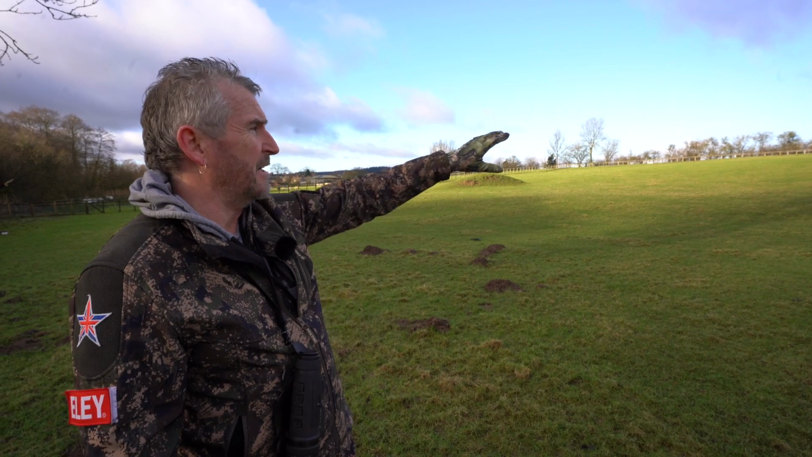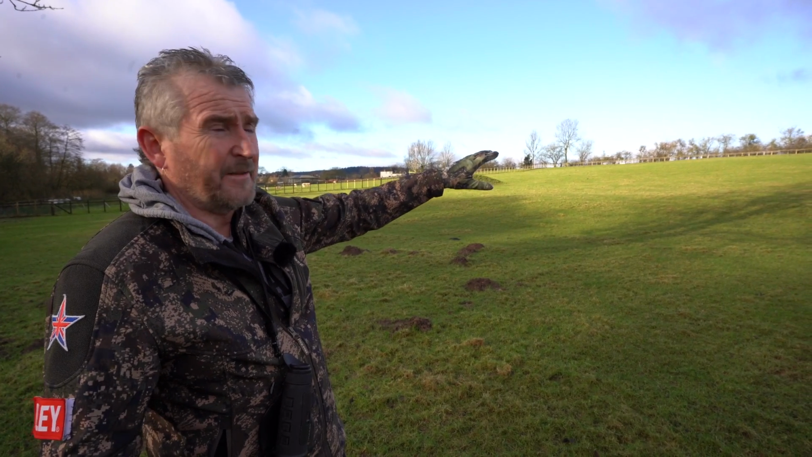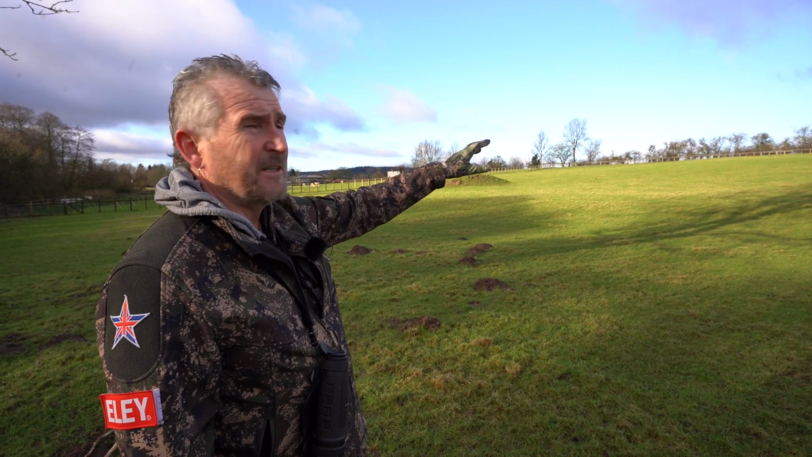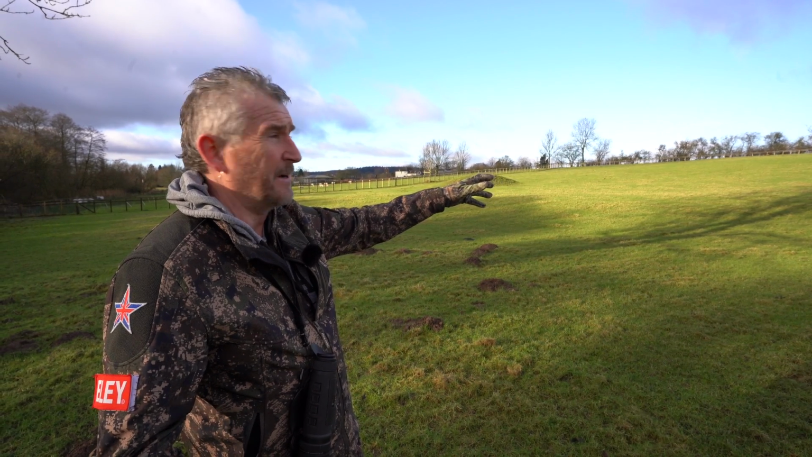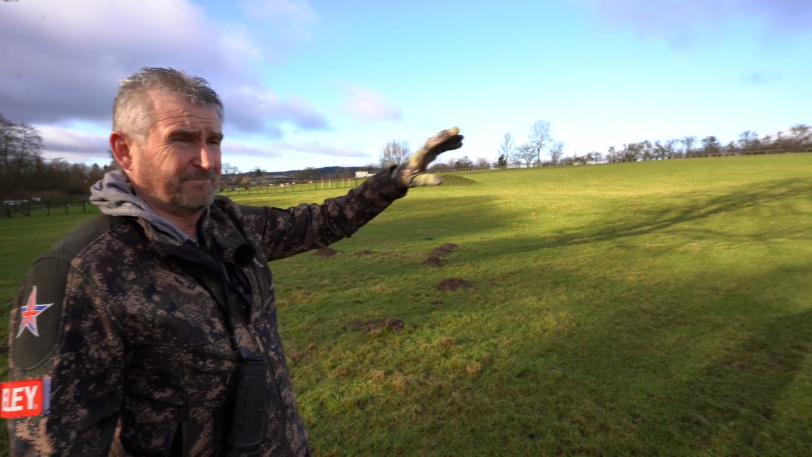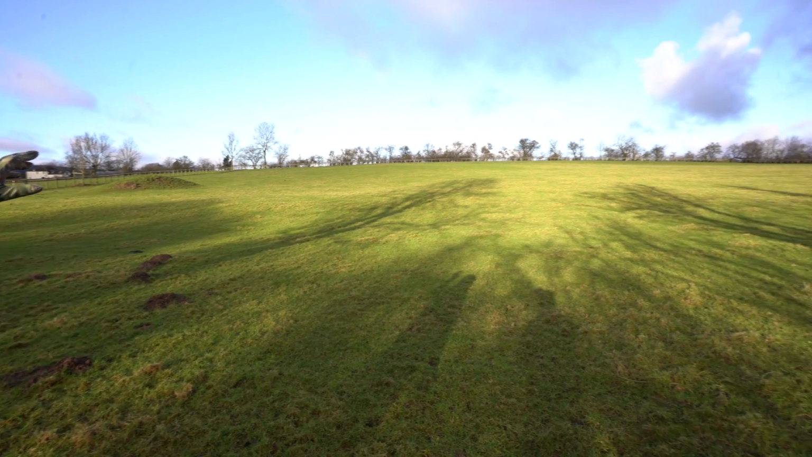But this is a perfect area for the rabbits to sit out and be aware of anything that's coming their way, anything that's going to predate upon them, either us, foxes, anything that's going to bother them. They can smell them coming if the wind's in the right direction. Obviously they can hear them coming as well. But it's a perfect spot for them to hold up and just eat away, do what they're going to do, and just be aware of what's coming.